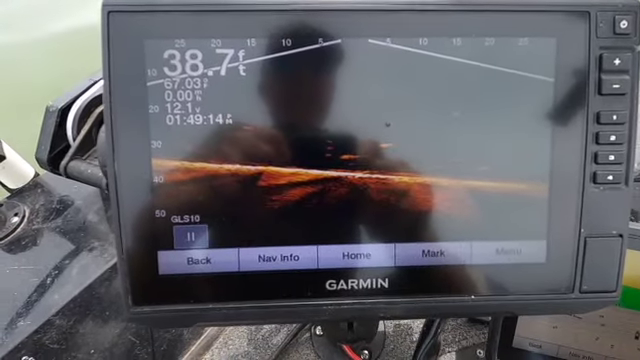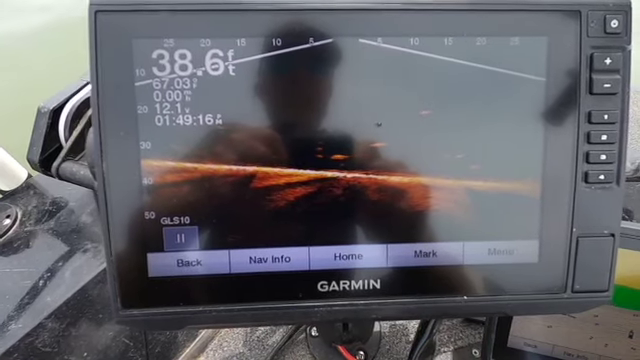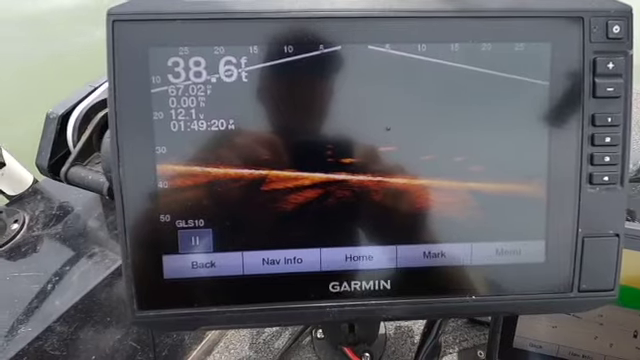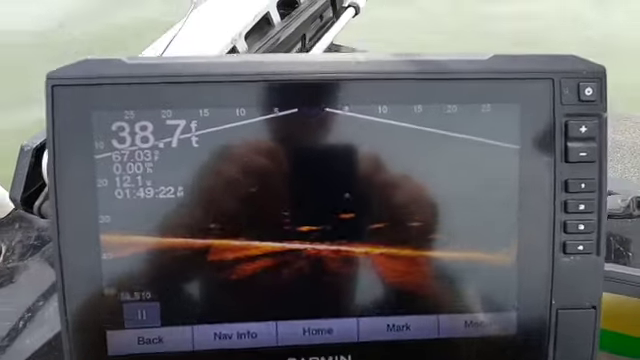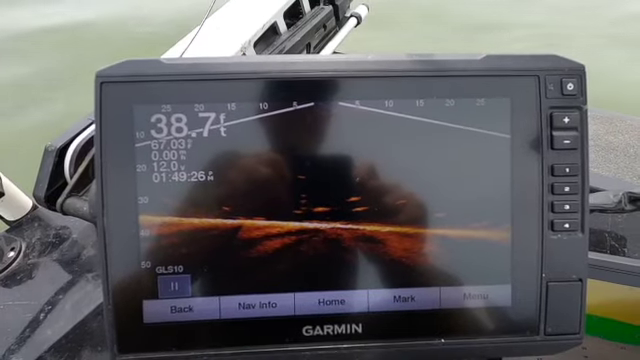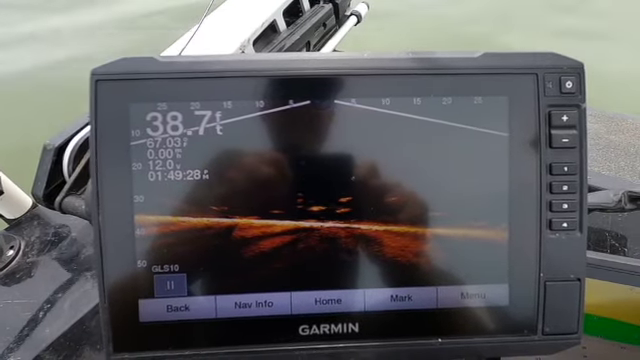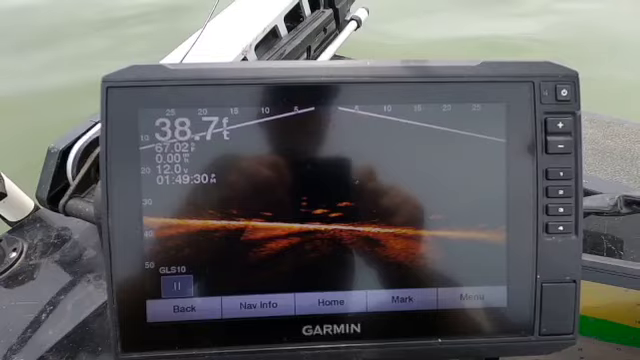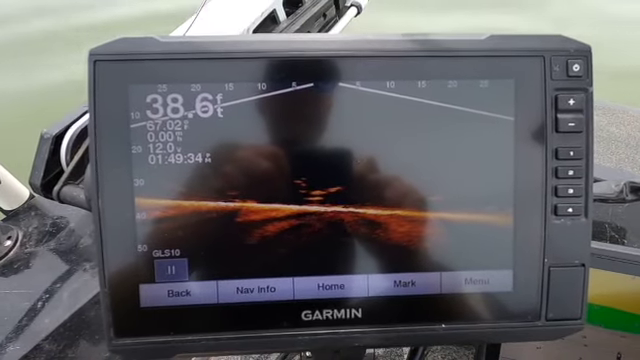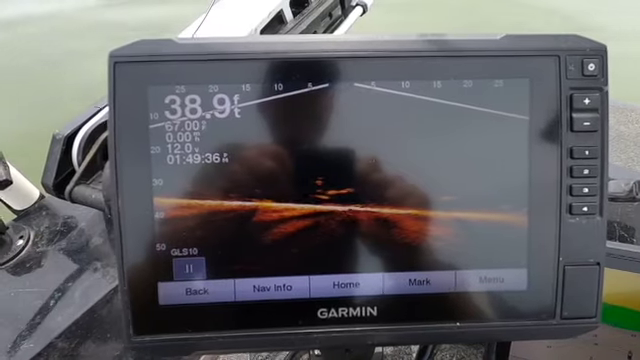Makes you wonder how he got here, slow as he is. There's a couple more of his buddies coming up beside him. Maybe that'll get him going.